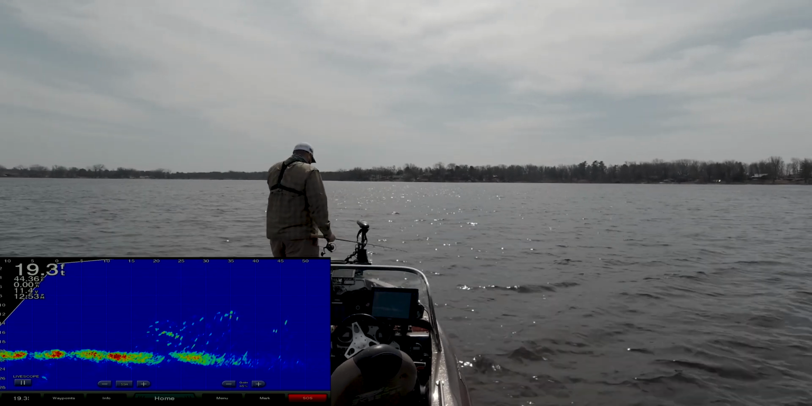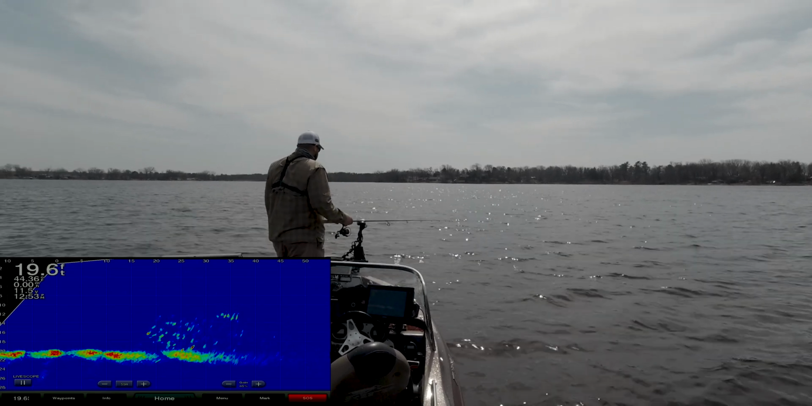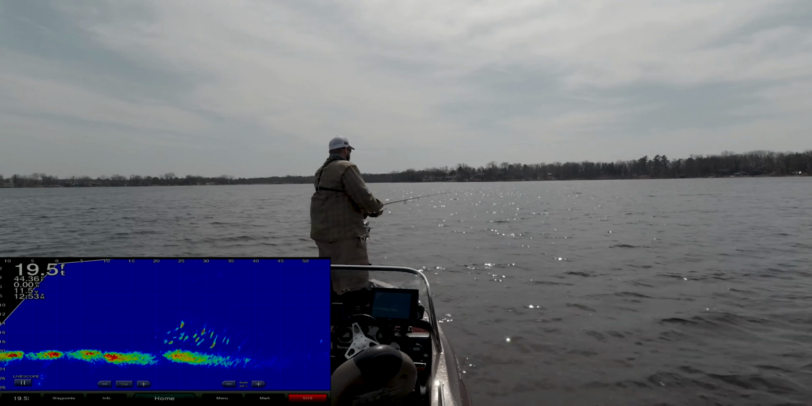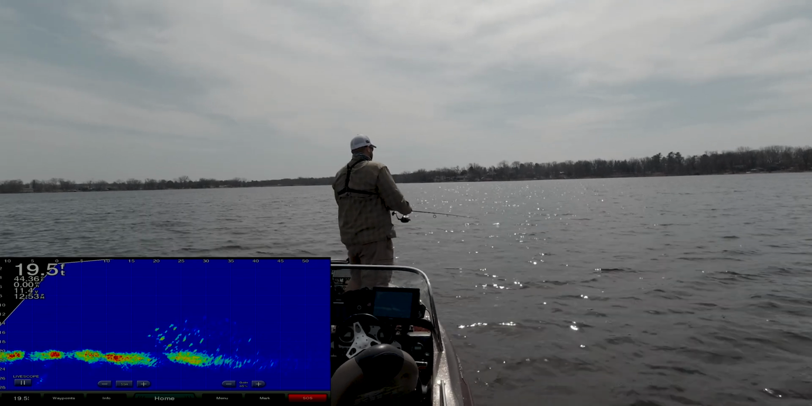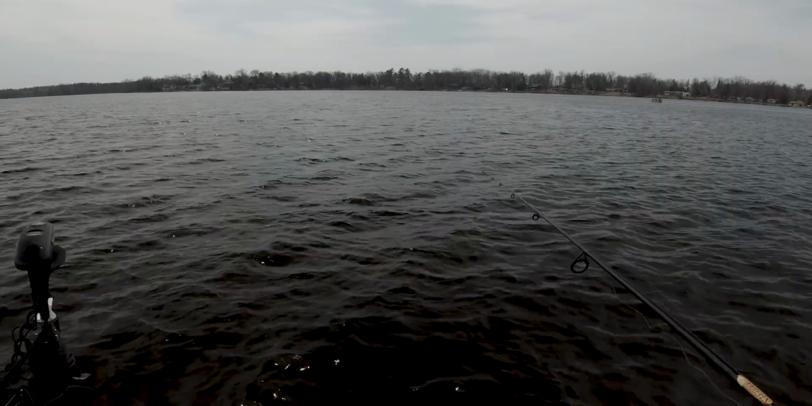Because there's one thing, if you don't know about crappies, is they are delicious. Absolutely delicious. So we're gonna keep a couple, do a fish fry. So this is gonna be fun.